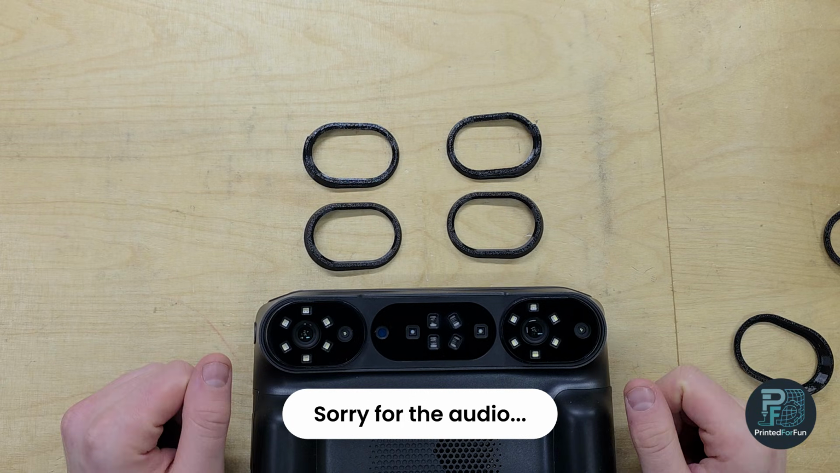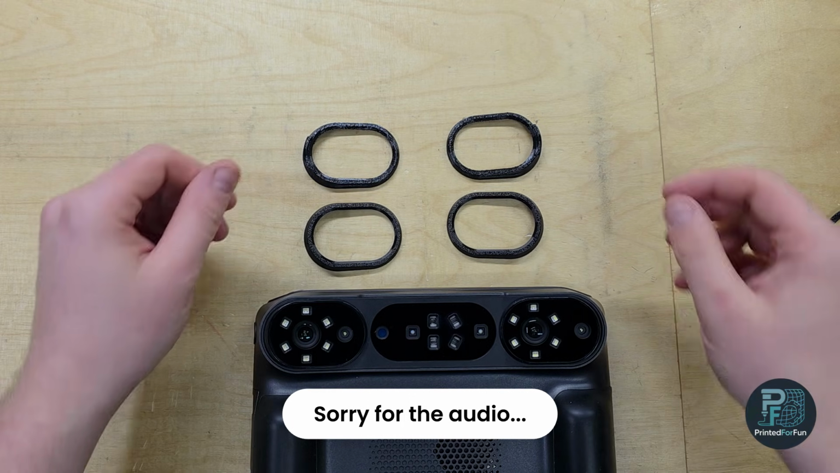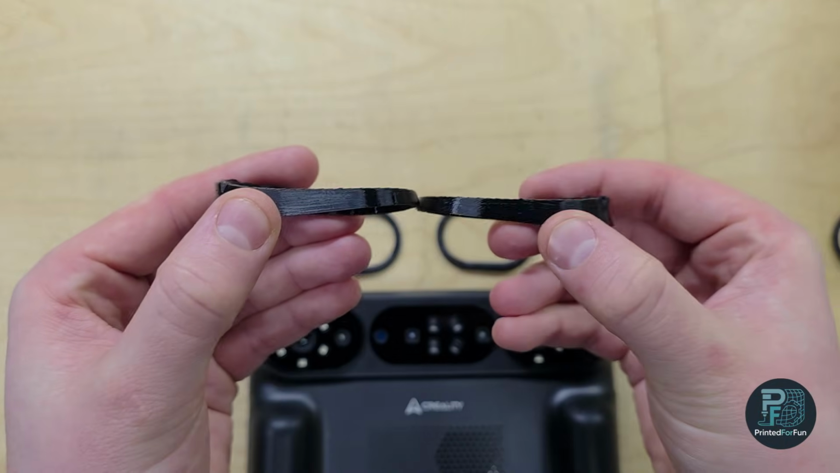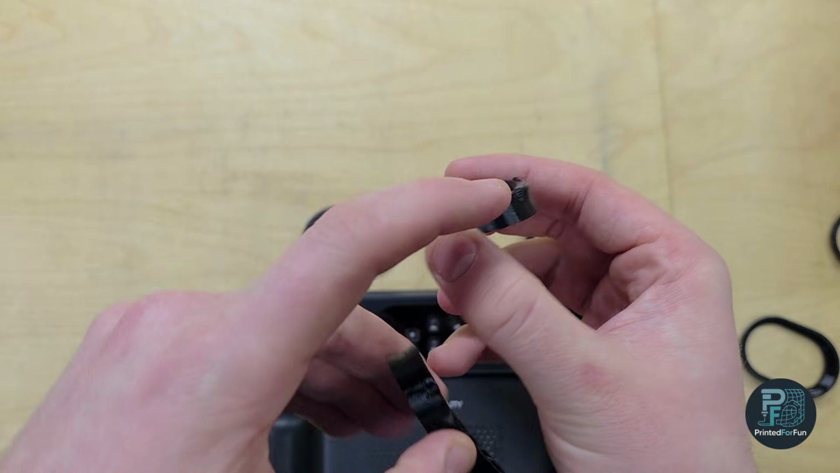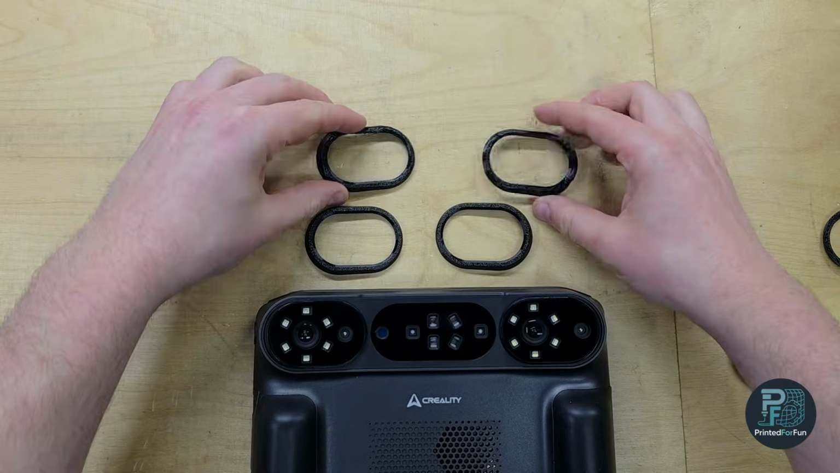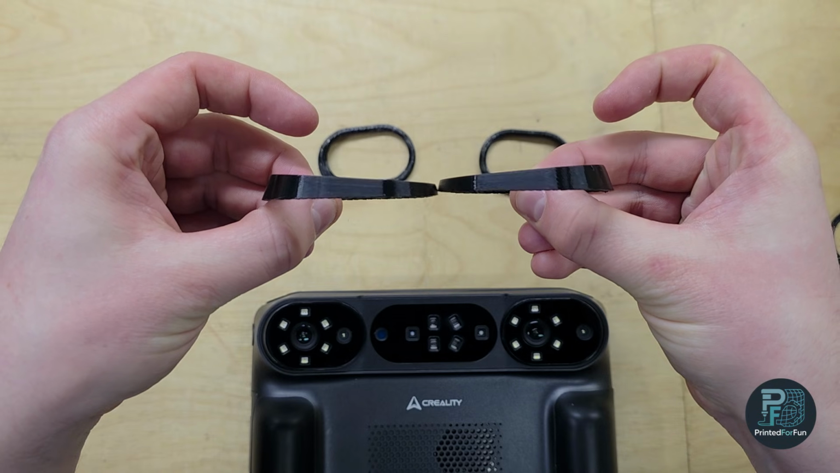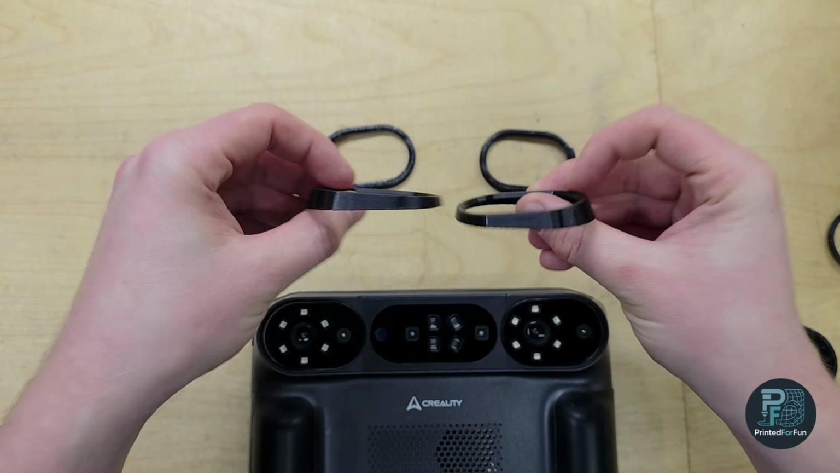So the prints are finished for the lens protectors, and this is the design I've shown you in the final part, with the slide stepping on the side, and this is the intermediate part, or the version 1, I would say, without the stepping.